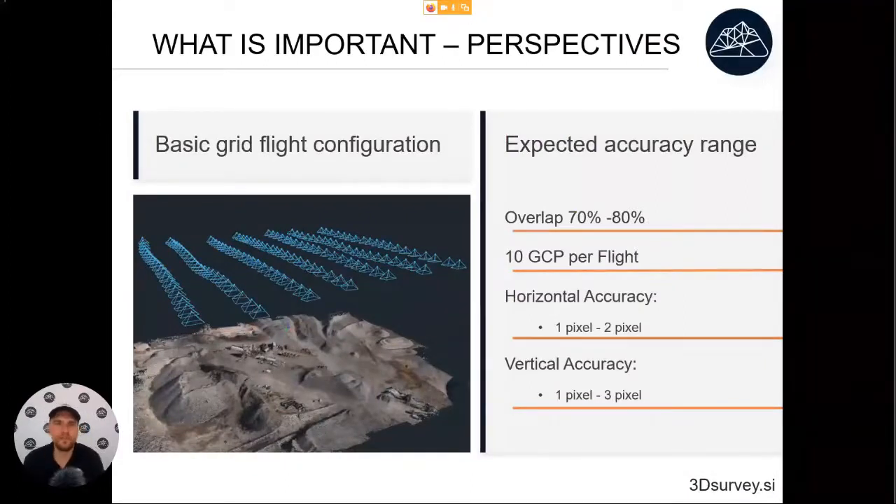Okay, to get good results, what will also be important is the correct perspectives. For most of our projects, we just use the basic grid flight configuration. It's important to use the correct overlap, usually between 70 and 80%. Sometimes we set it so that the overlap will be 80% and side lap will be 70%.